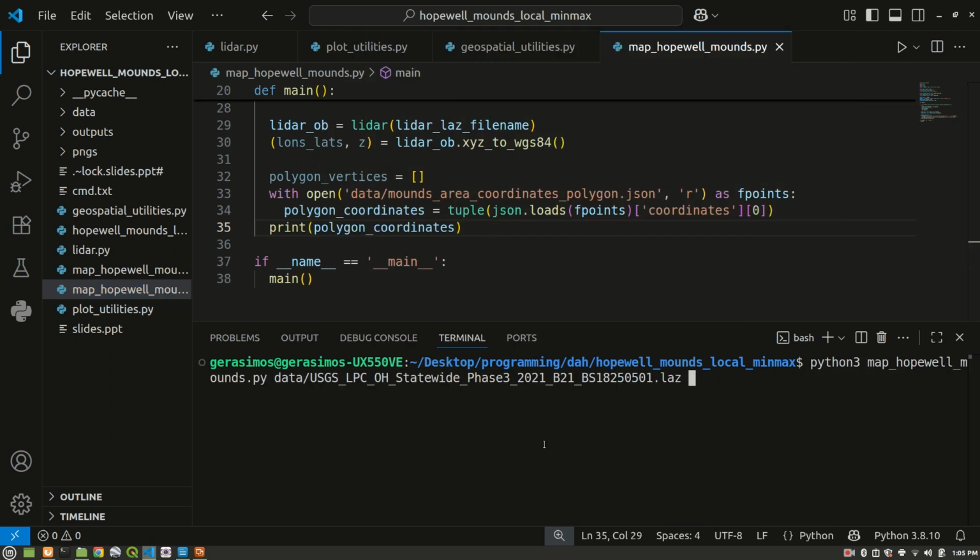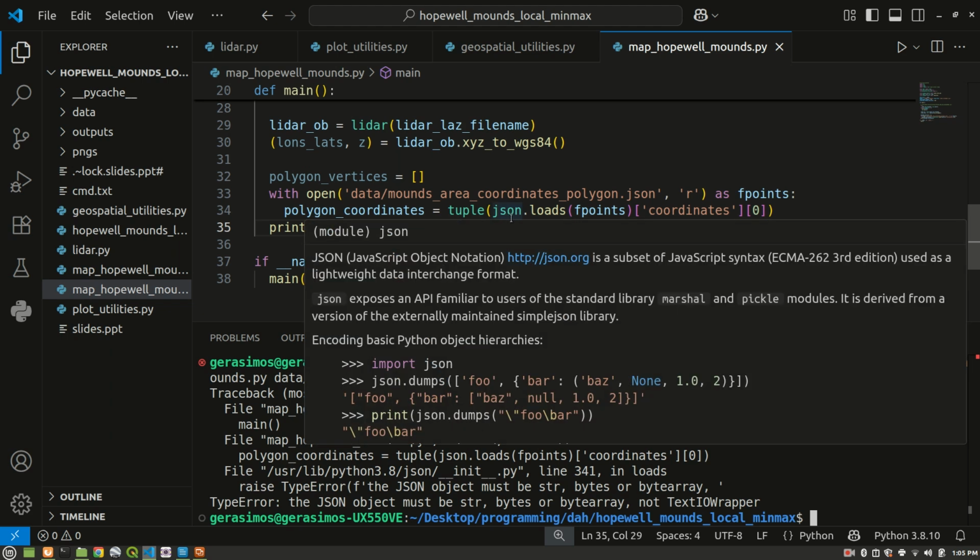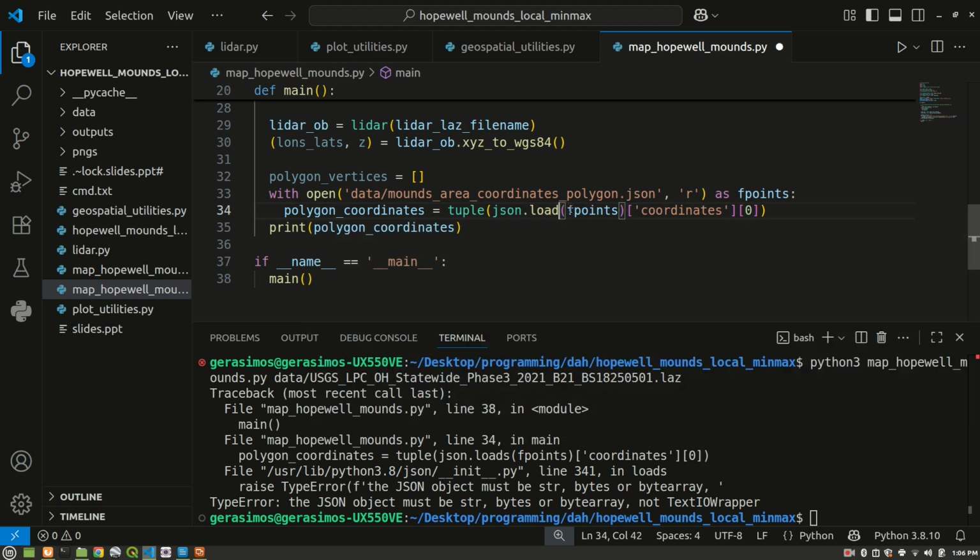So we can run the script at the command line here. And we get an error: JSON object must be str, bytes, or bytearray. So what do we have here? I meant to say json.load, not json.loads.